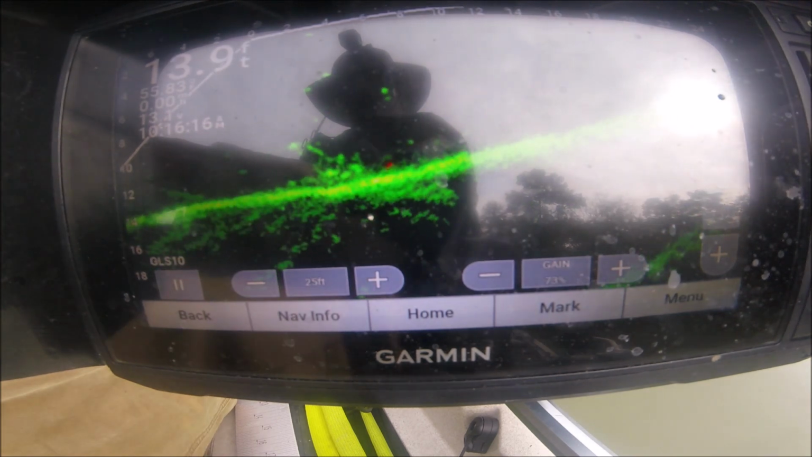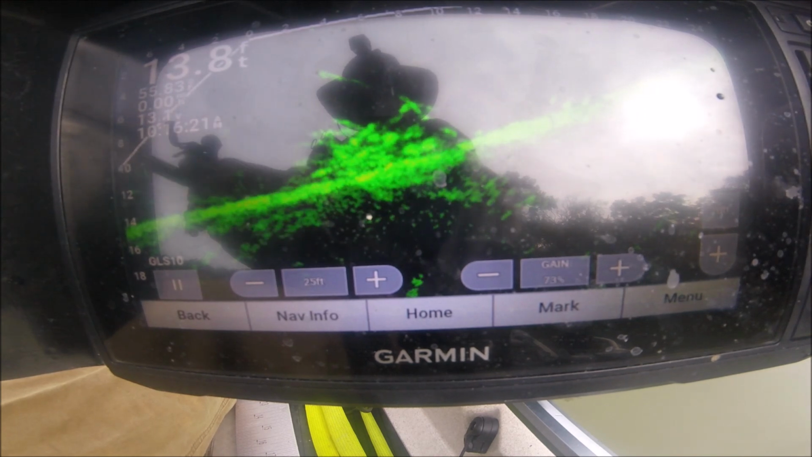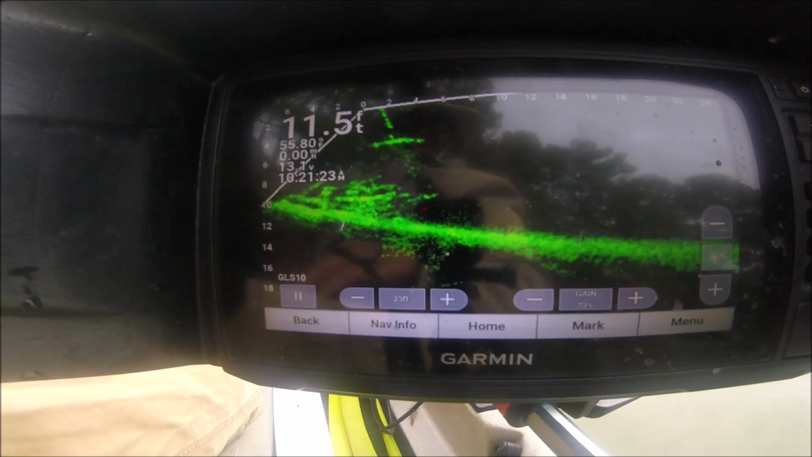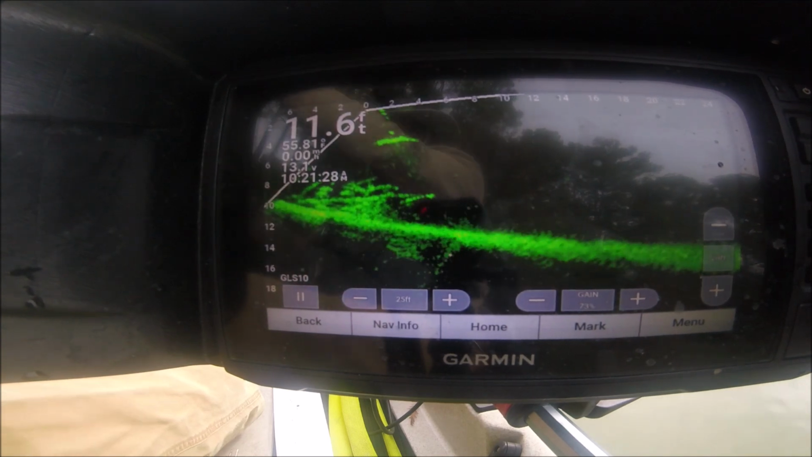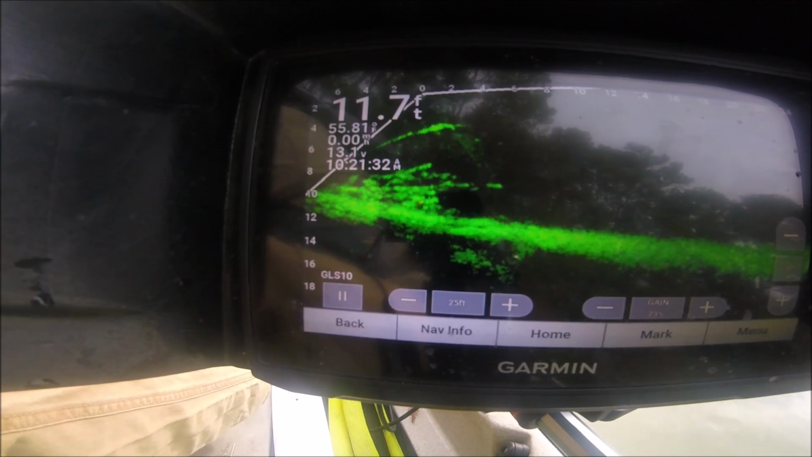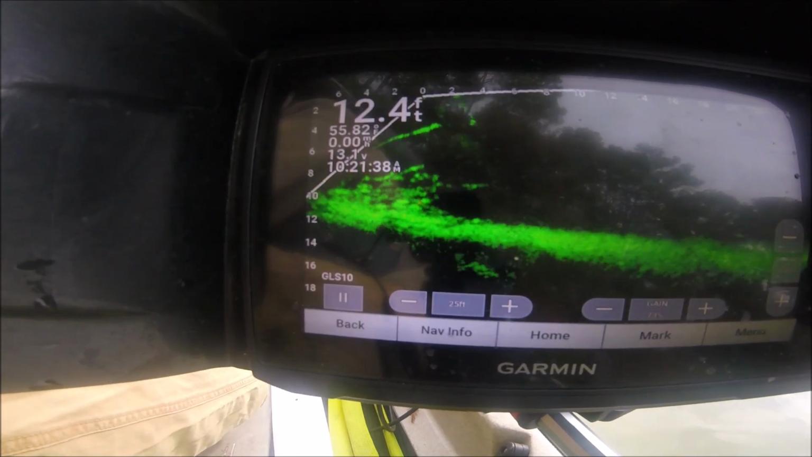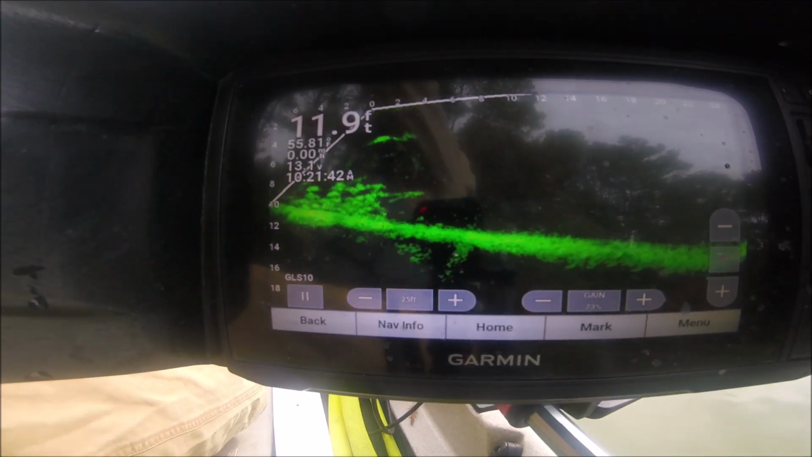Can't really get in there to that fish. Not getting on the limb. Got on the limb. Dang. Y'all, I don't want to let go of that jig. I'm trying hard to get it. I'm right up over the top. I'm rubbing all up against the limb. There it goes. I got it.